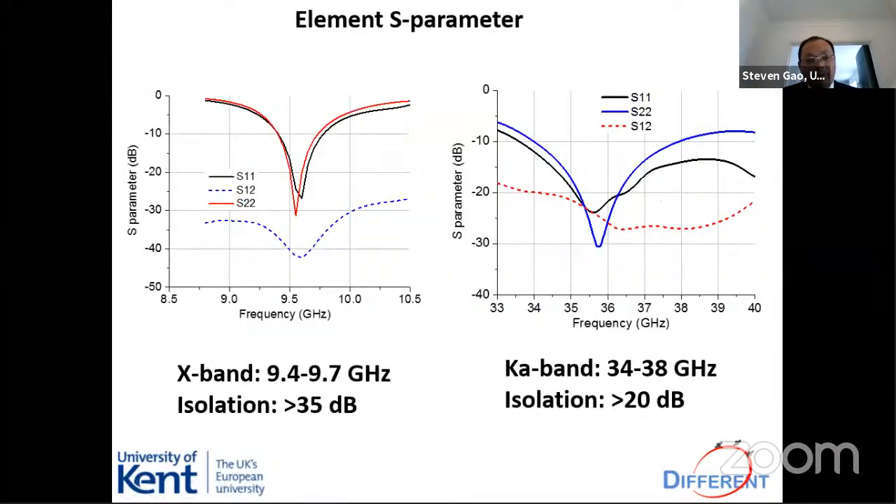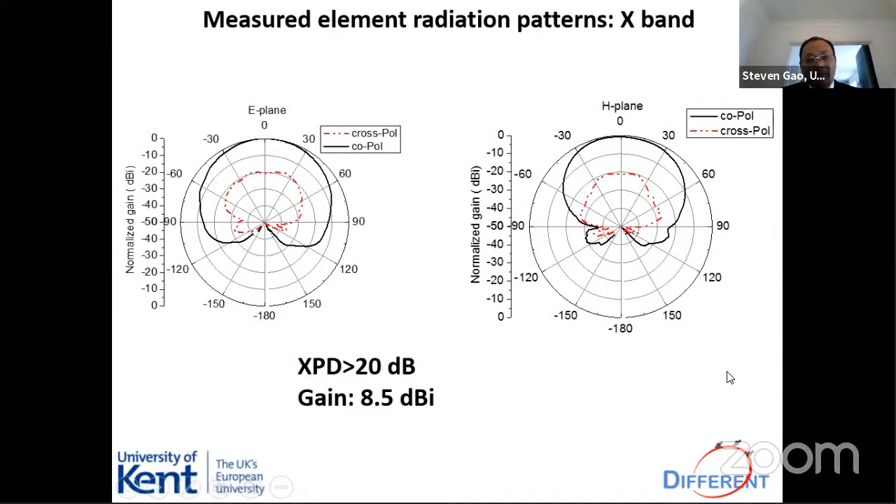This is a measurement result. You can see X band results: good matching, high isolation between the two ports, and also K band, which is 30 to 38 gigahertz, much higher frequency bands. You can achieve good isolation as well. So dual polarization at both X band and K band. And this is the radiation pattern. It achieves low cross polarization and high gain.